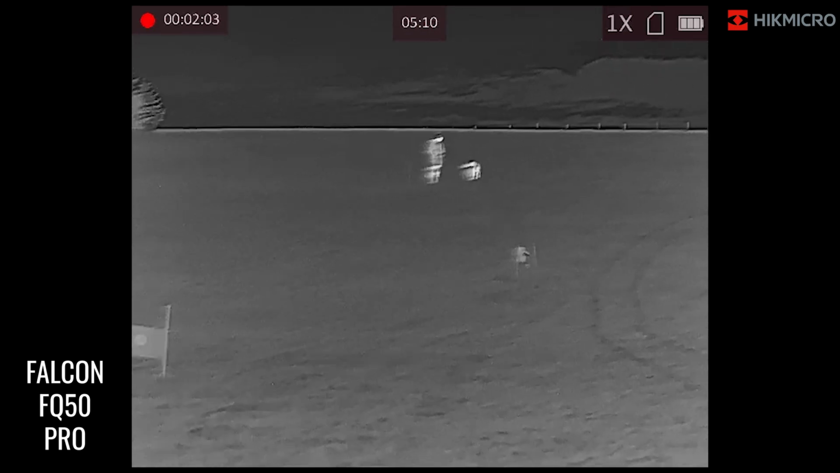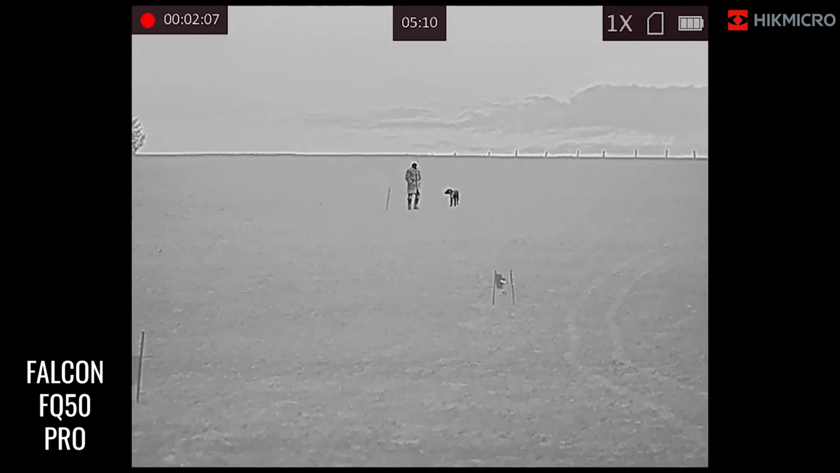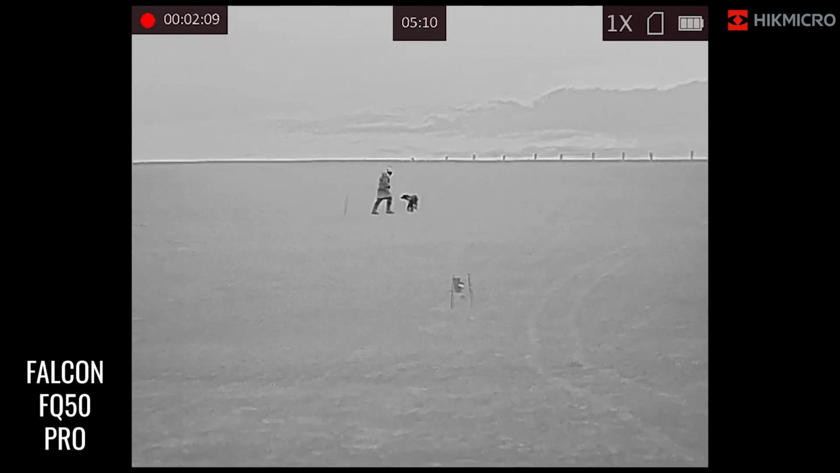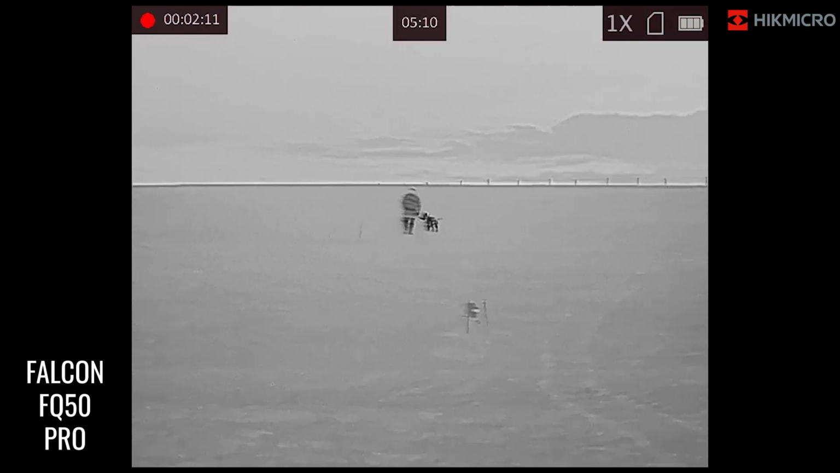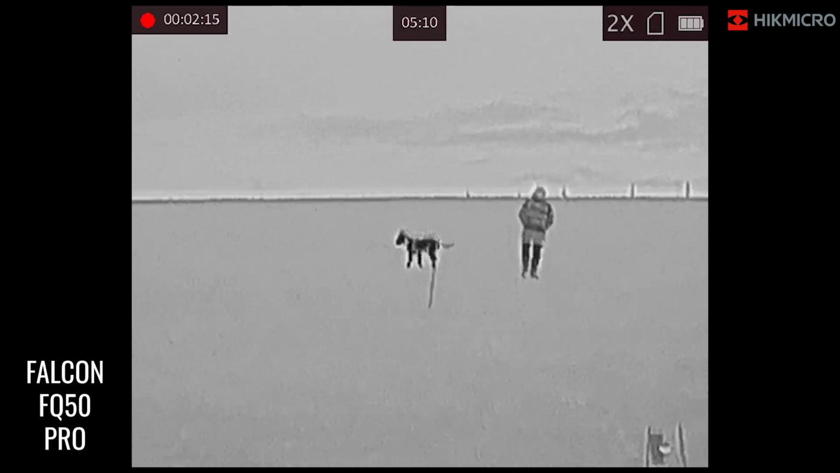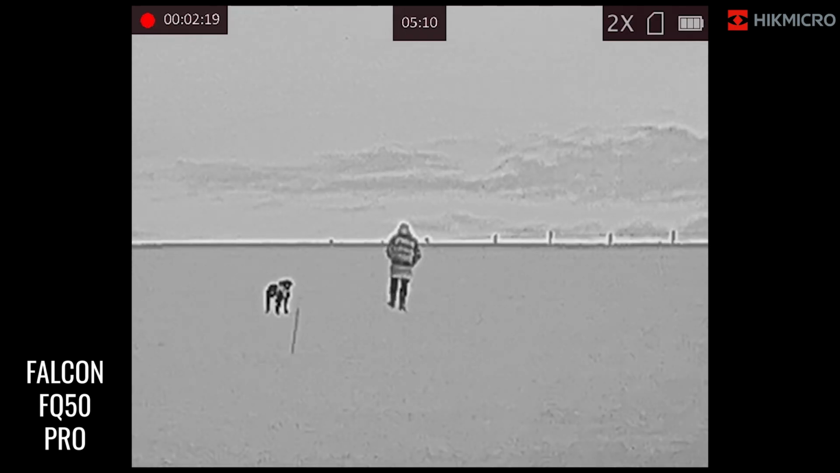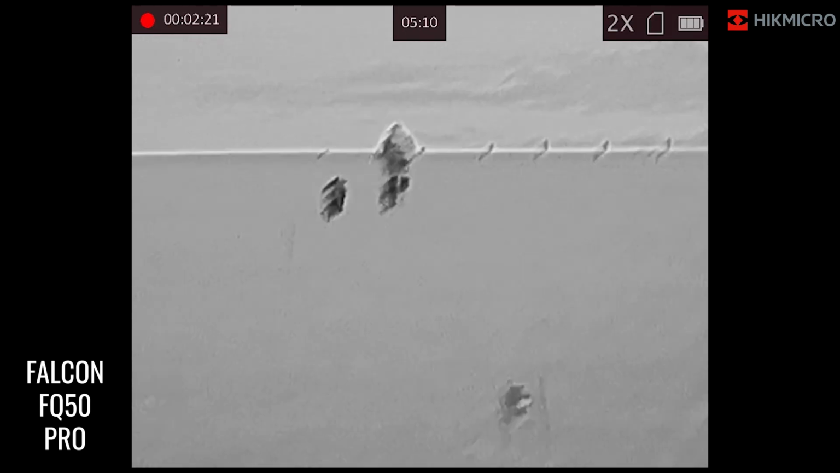But we'll just flick through the palettes there just at the distance, just to show you. And I think black hot for this particular situation, just in the middle of the afternoon, does tend to work best. So it's really drawing it out a bit more. I'll just zoom in and you can still quite clearly see the identification and exactly what it is you're looking at. There's not too much pixelation just there as that refreshes.